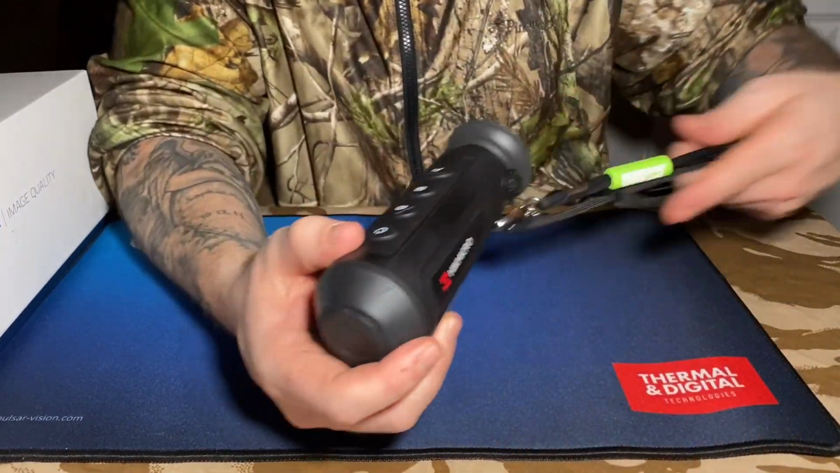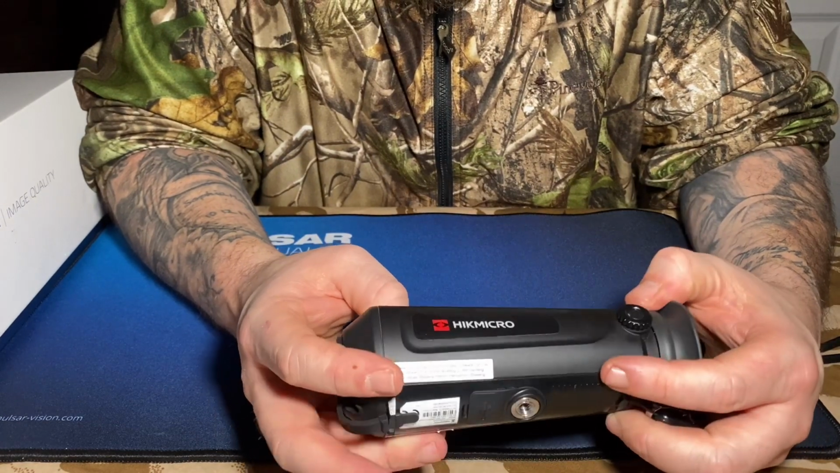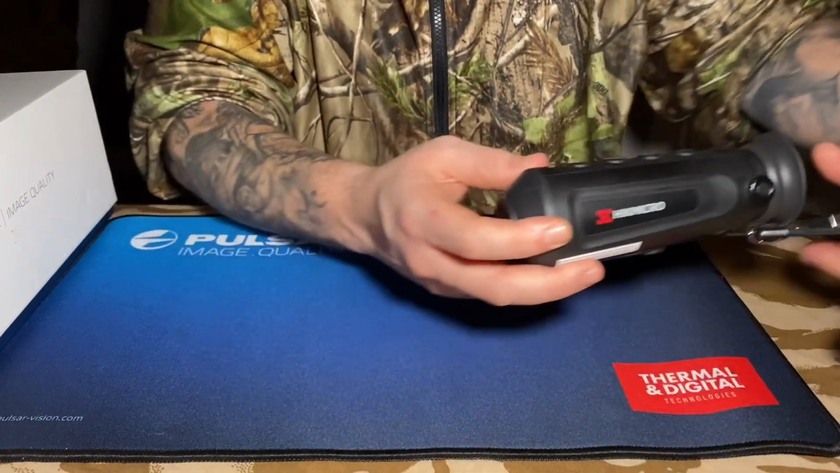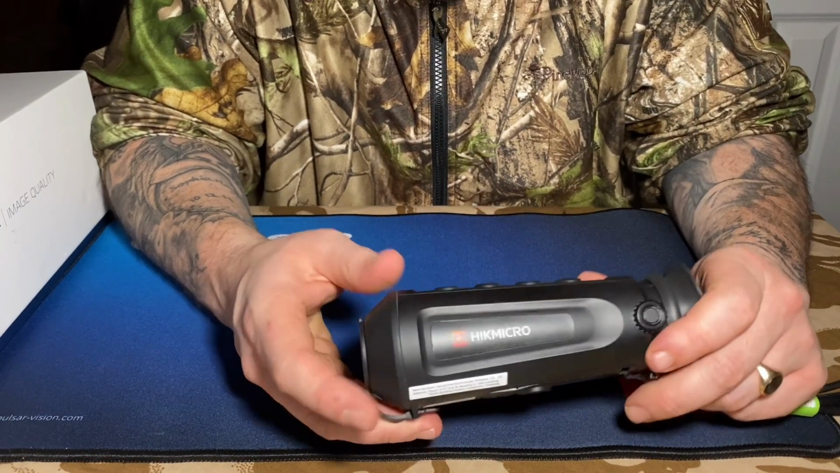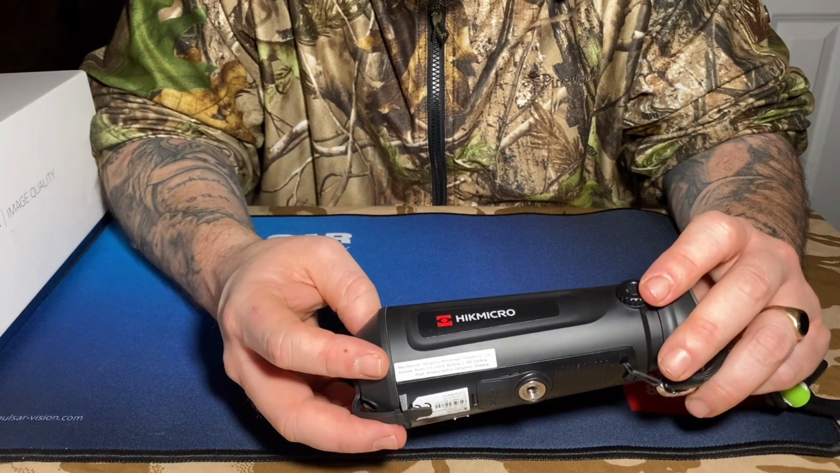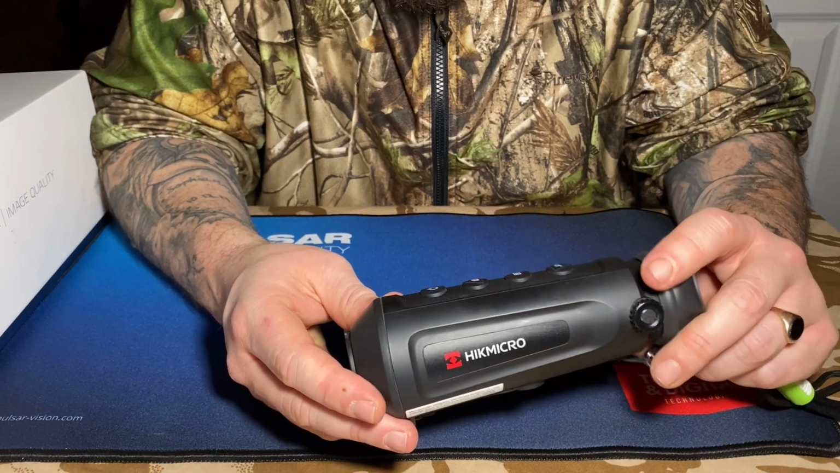Yeah. Distance wise, of course, entry level, so you can't expect too much. If you're an air gunner and you're out rat shooting or rabbits at 30, 40, 50, 60 yards, this is going to be the one you want. It's going to be great at those distances. You are going to be able to detect and identify a rat up to 30-40 yards easy.